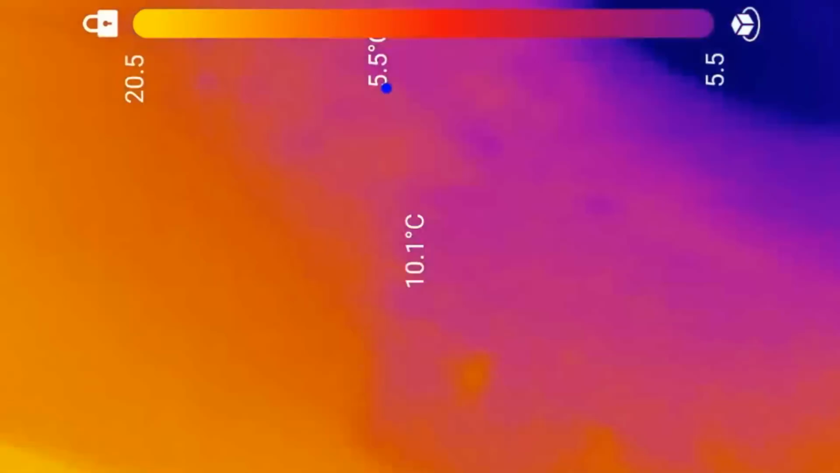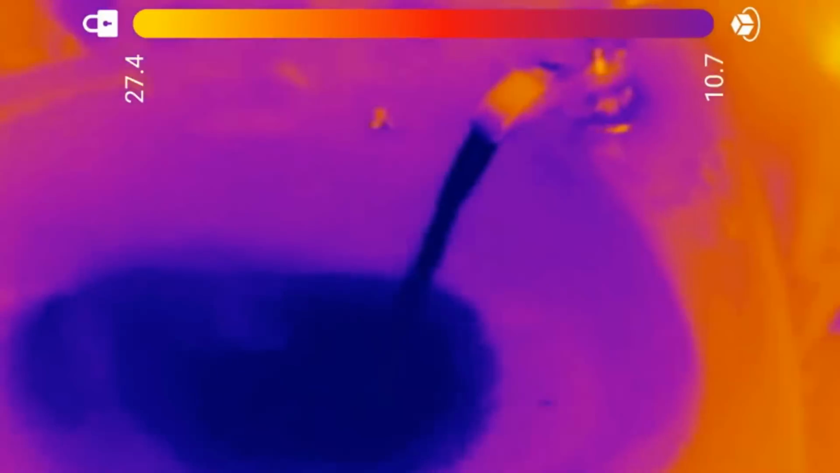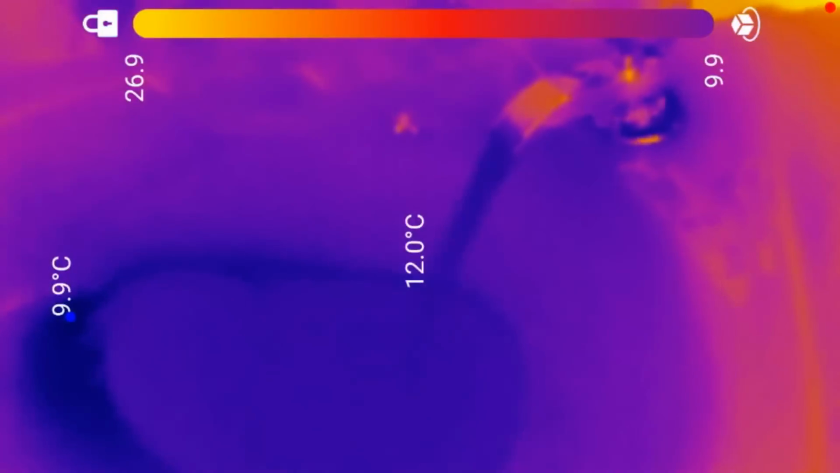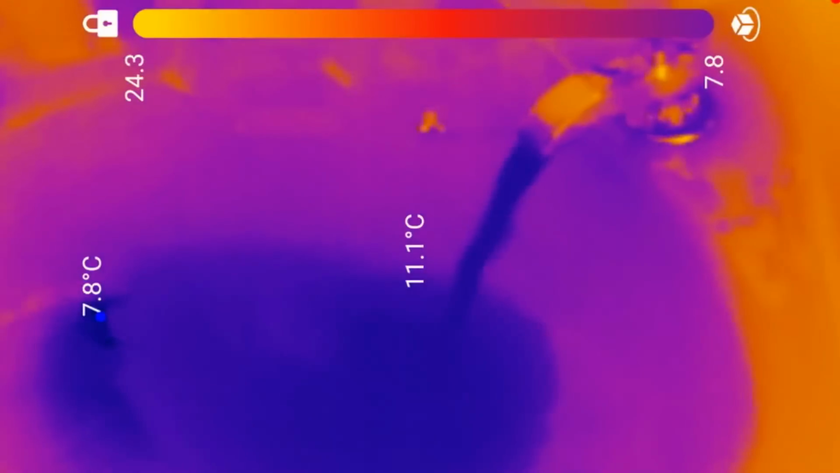Oh, hang on. Don't fall in. There we go. And if we do the same with the hot tap. With the hot. Ready? Yeah. All that water being wasted. I know, it's terrible. Heat up quicker. Quicker than that? Quicker than that. That's alright.